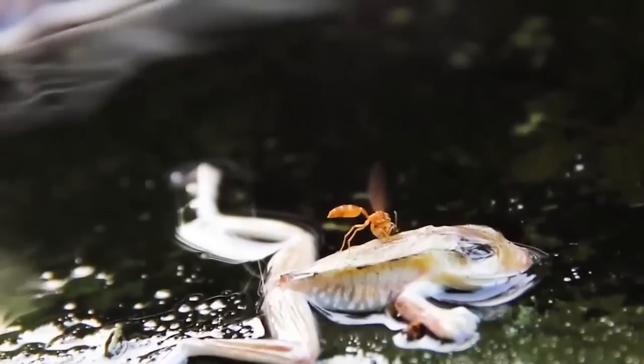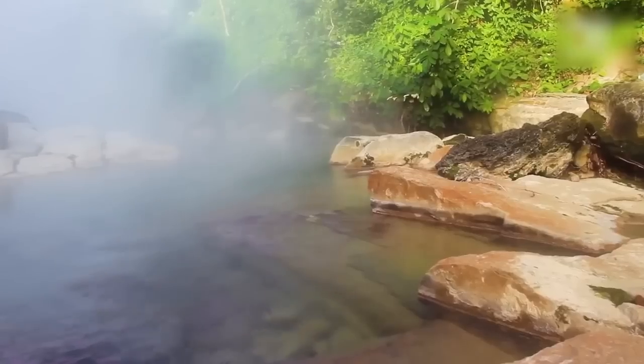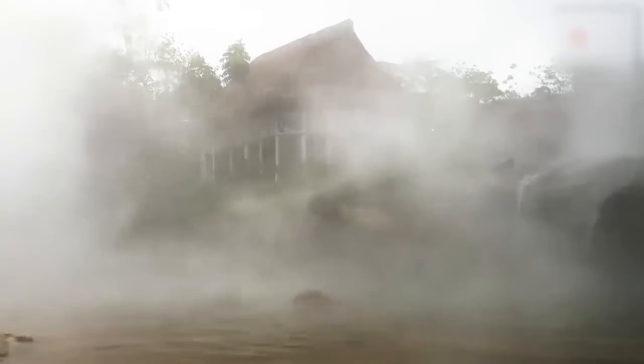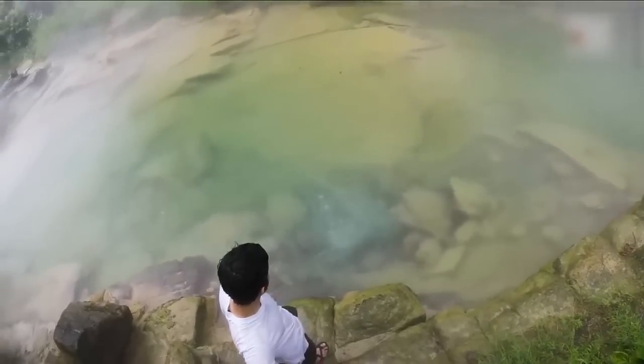Many animals have been killed by being burned to death by the water, which is blazing hot. So it is advised to just take in the scene from a distance and stay away.